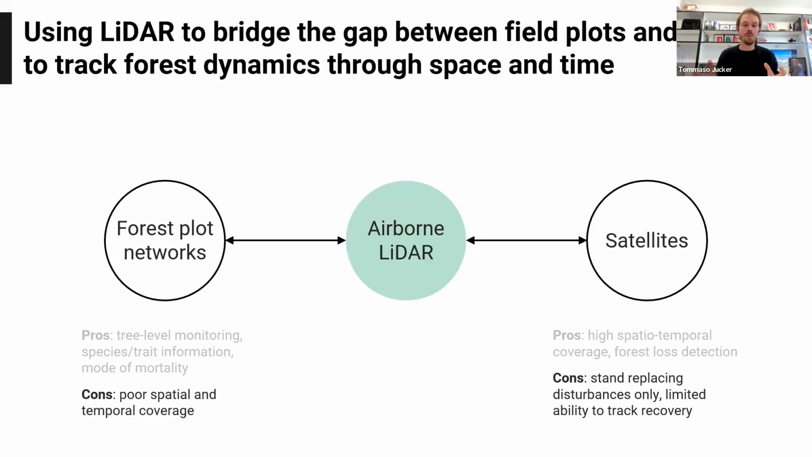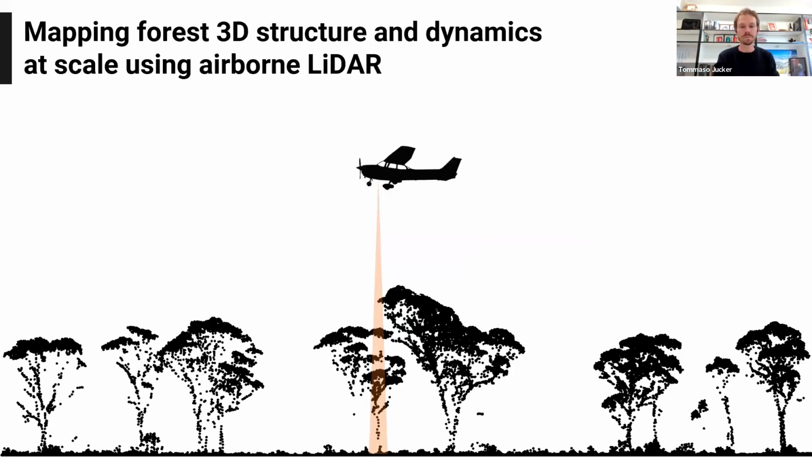And so the case that I want to put to you today is that airborne LiDAR fits beautifully in the middle, at the intersection of these two opposite polar ends of our approaches, and it can be a really useful tool to bridge the gap between some of their strengths and weaknesses.